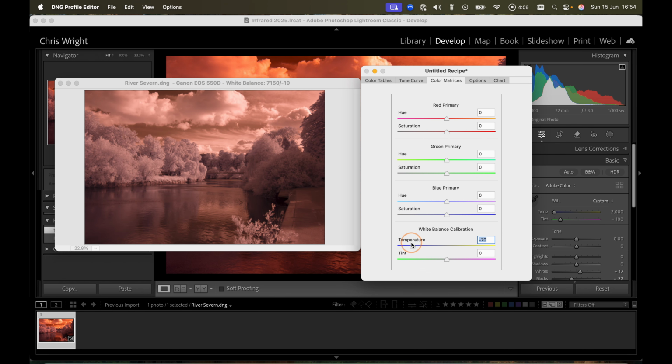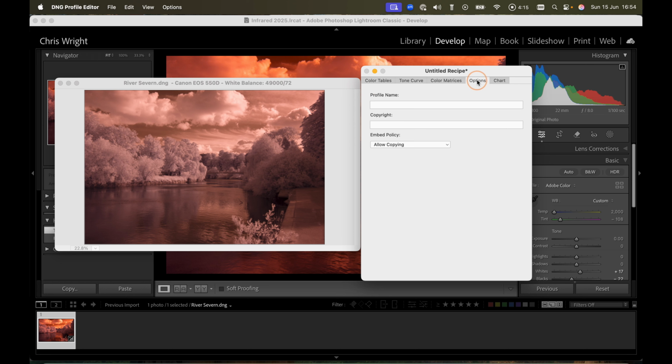All the way down to there in the white balance, and really that's all we need to do. And I'm going to give it a name, so I'm going to call it Canon 550D infrared profile June 2025.